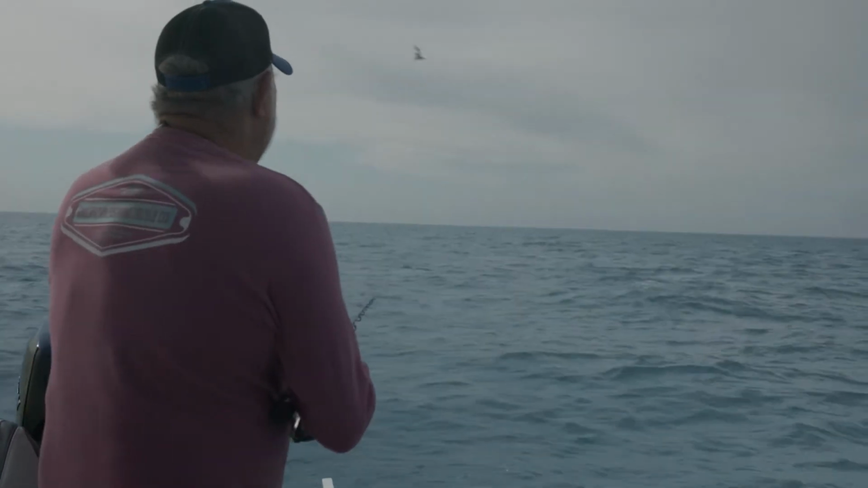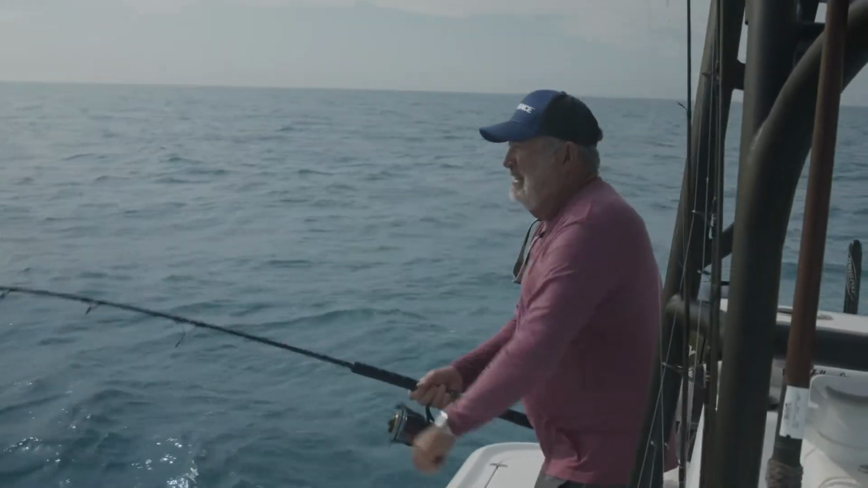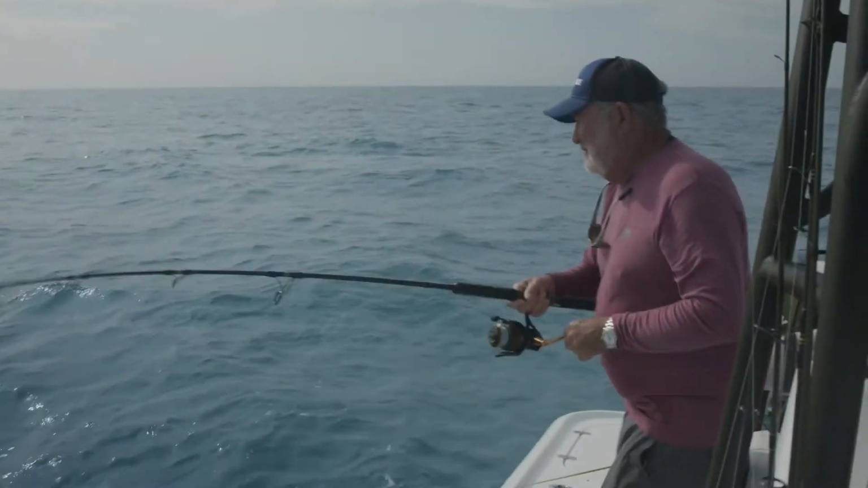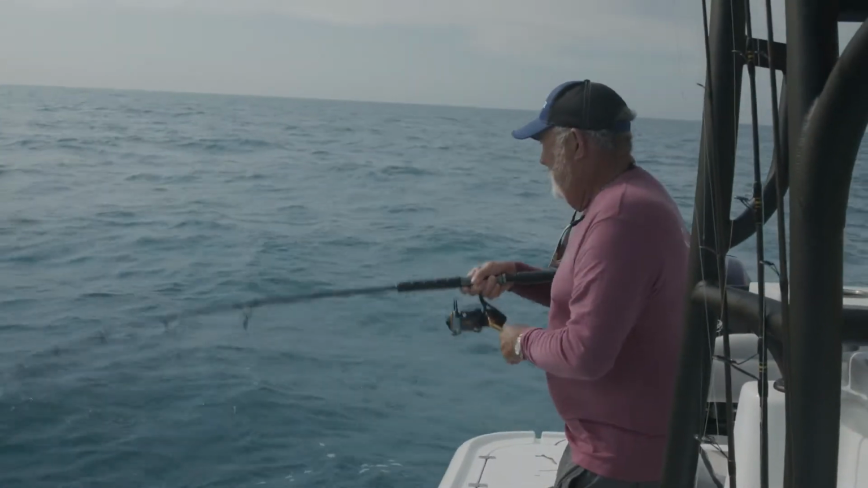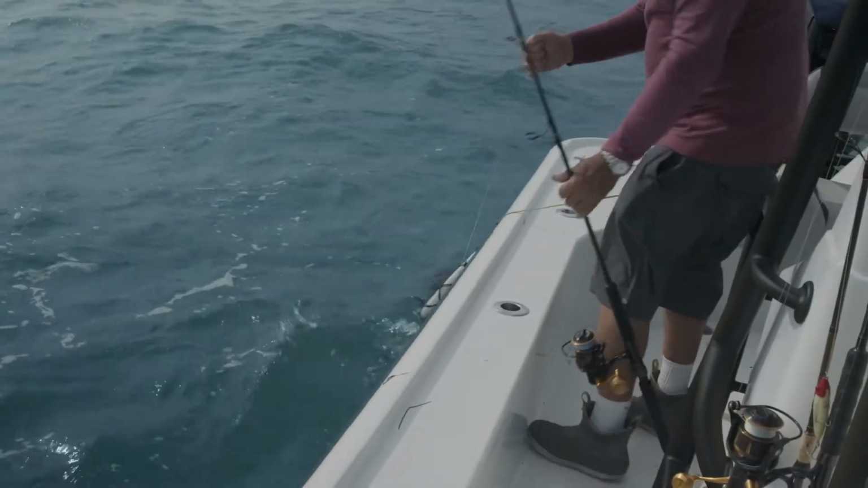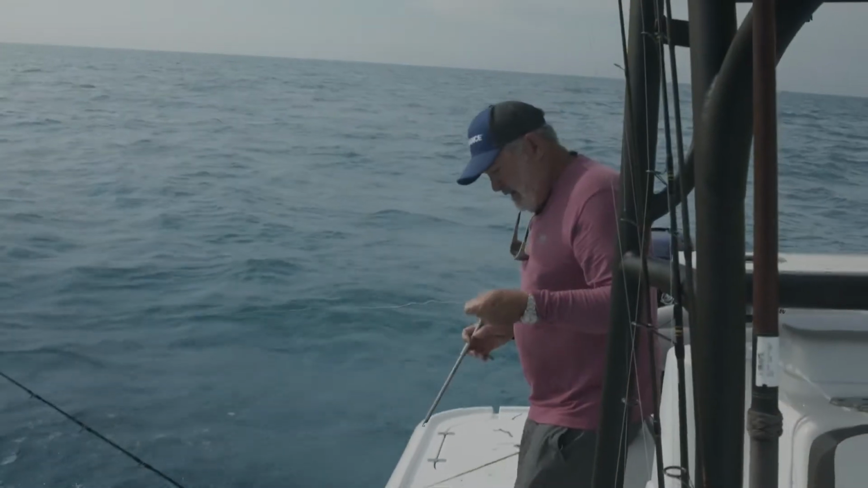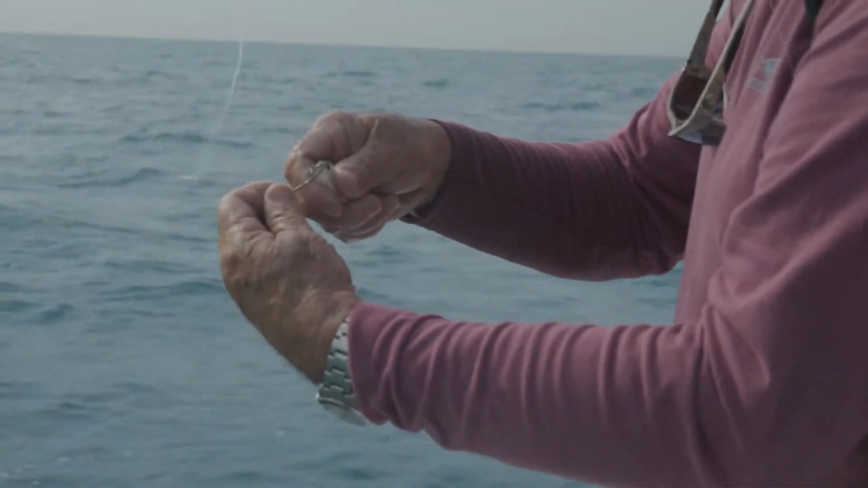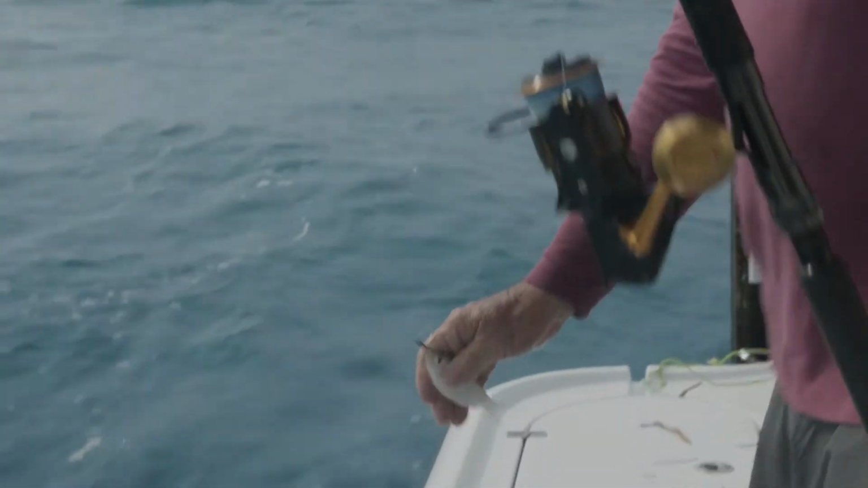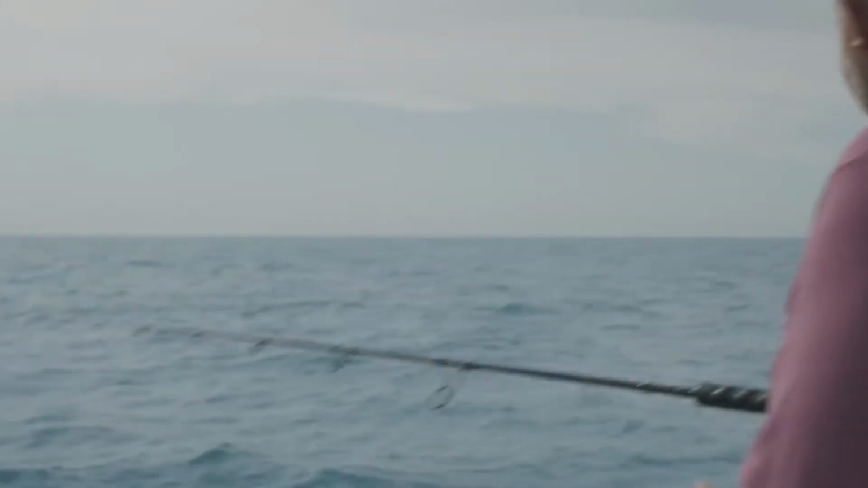Oh, there's a king. Yeah. Good bite. Looks like another nice mackerel. Nice Spanish. We like to hook the pilchards right there through the sideways in the nose. There's a little clear spot. And that is just like candy.